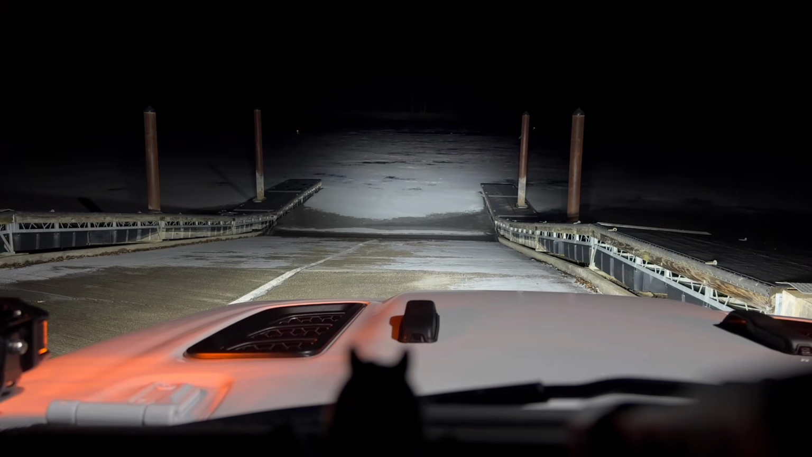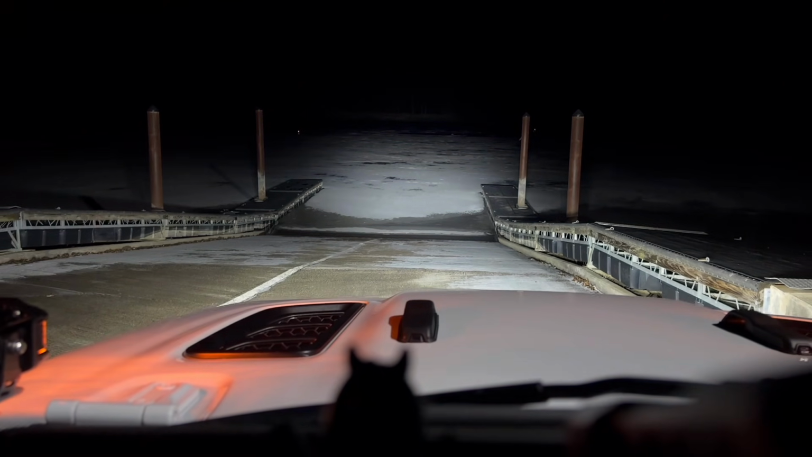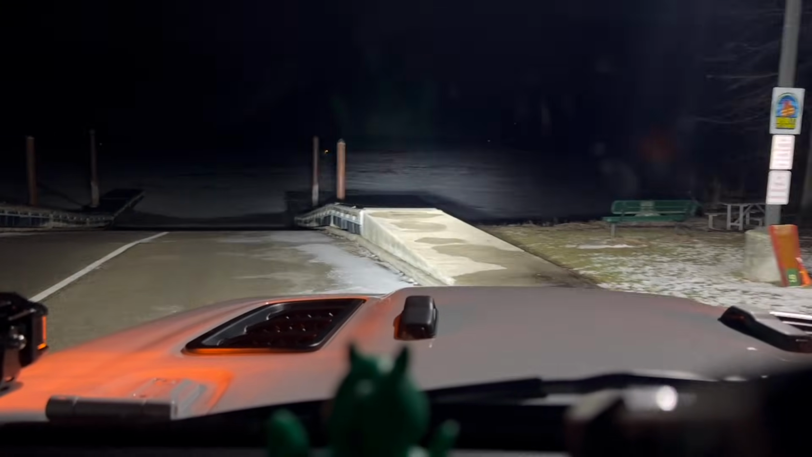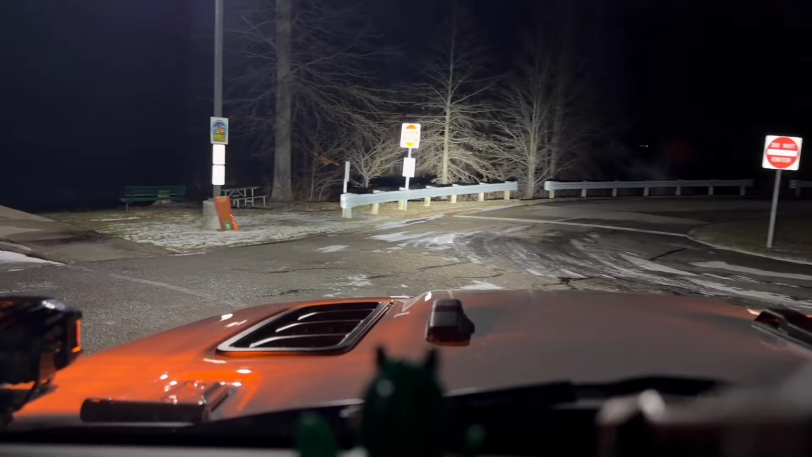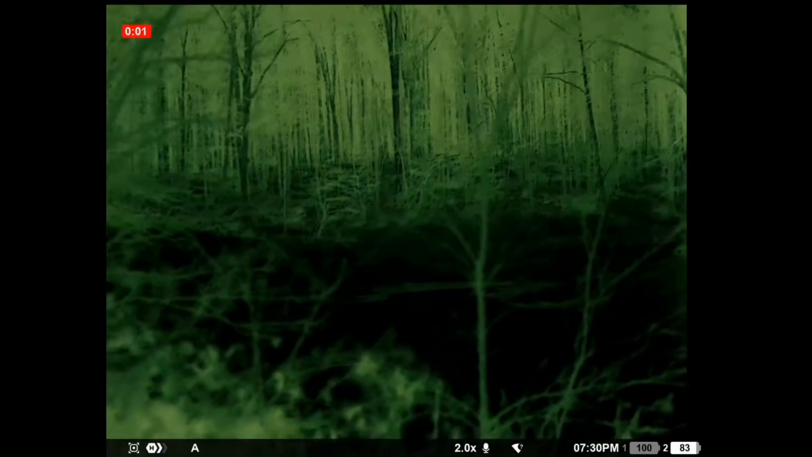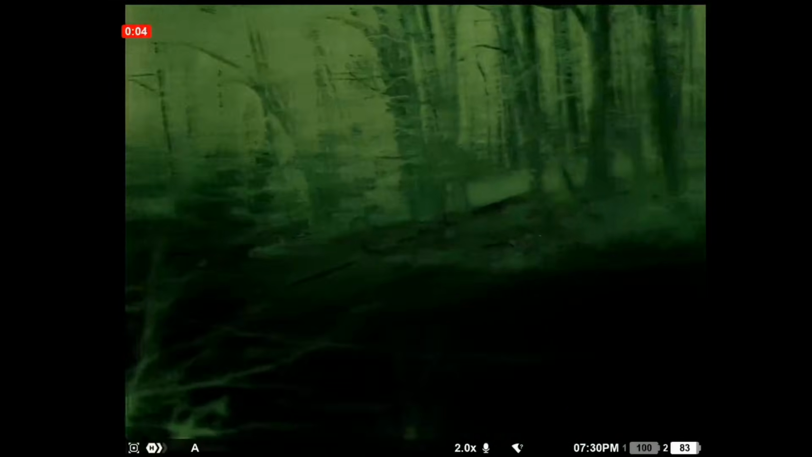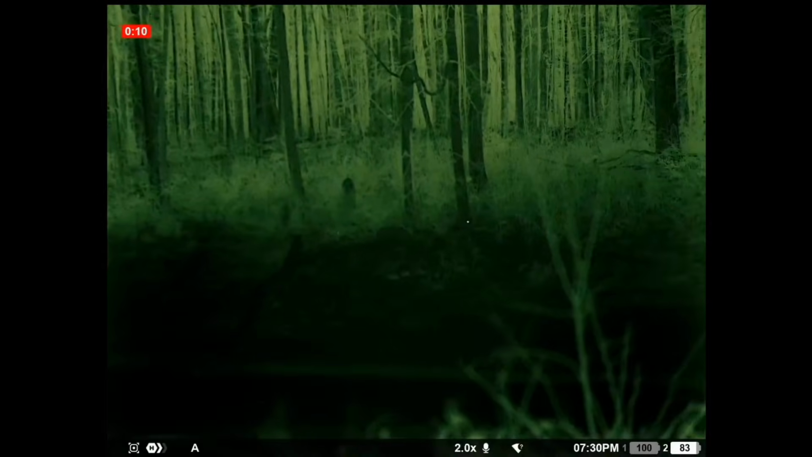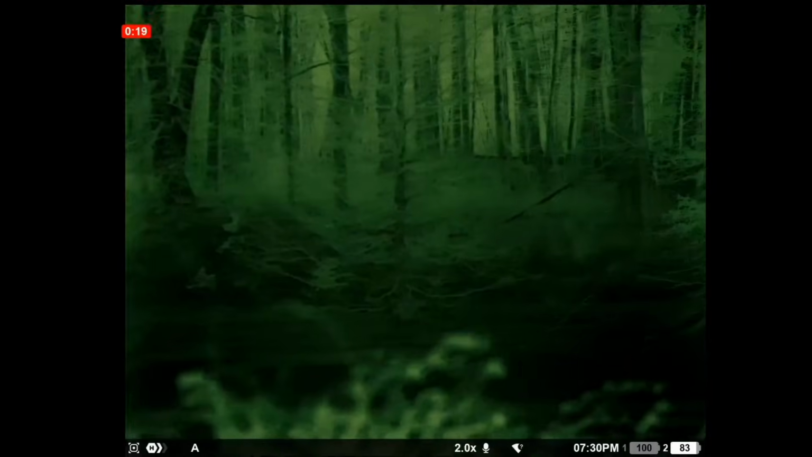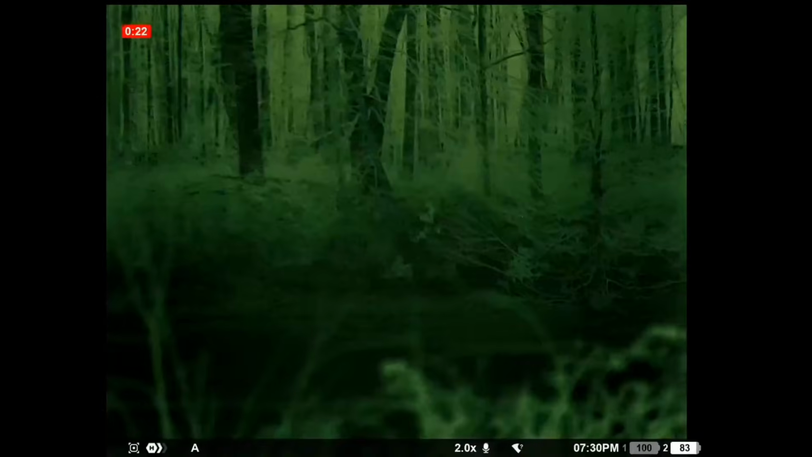Damn it. Okay. Just pull over here for a second. Out of the vehicle to take a look behind me for a second. A lot of mice out. Looks like a possum or raccoon back in there, behind some brush. He's back there looking around.